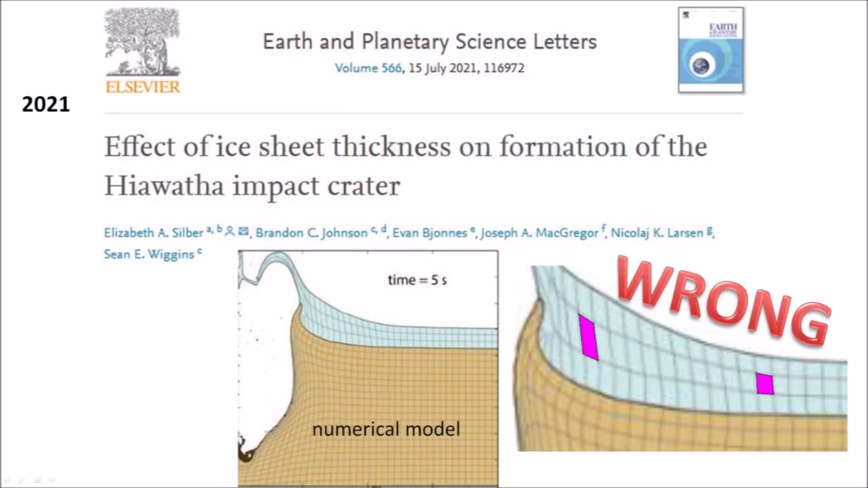In 2021, a paper by Elizabeth Silver and 5 co-authors described a numerical model to calculate the effect of an extraterrestrial impact on a glacier ice sheet as a possible mechanism for the formation of the Hiawatha impact crater in Greenland. At the time that the paper was published, the Hiawatha crater was thought to be related to the Younger Dryas cooling event, but later studies found that the Hiawatha impact occurred 58 million years ago, which was too early to be associated with the Younger Dryas.